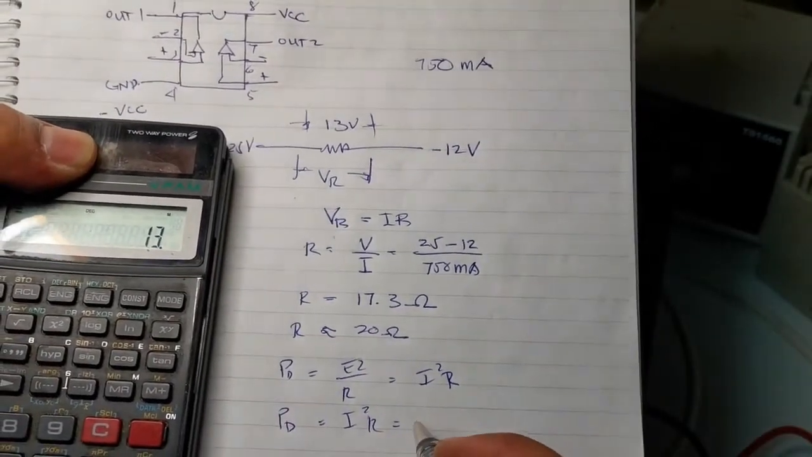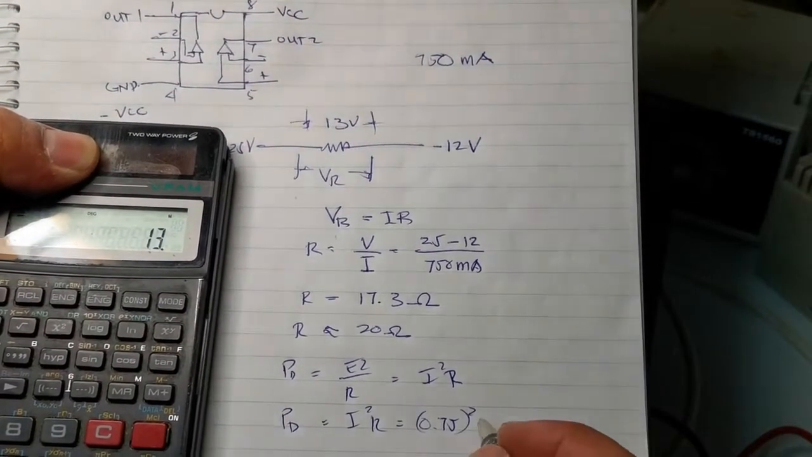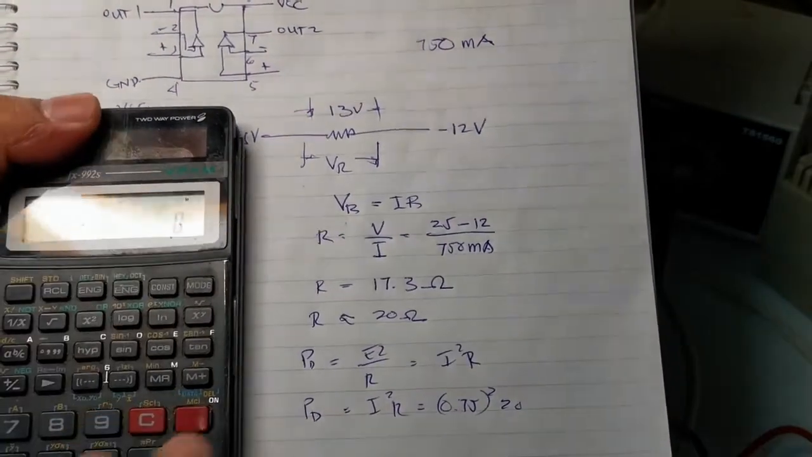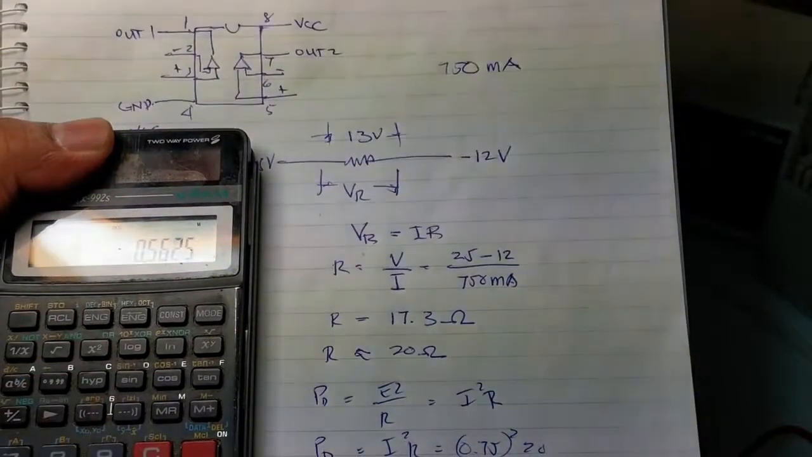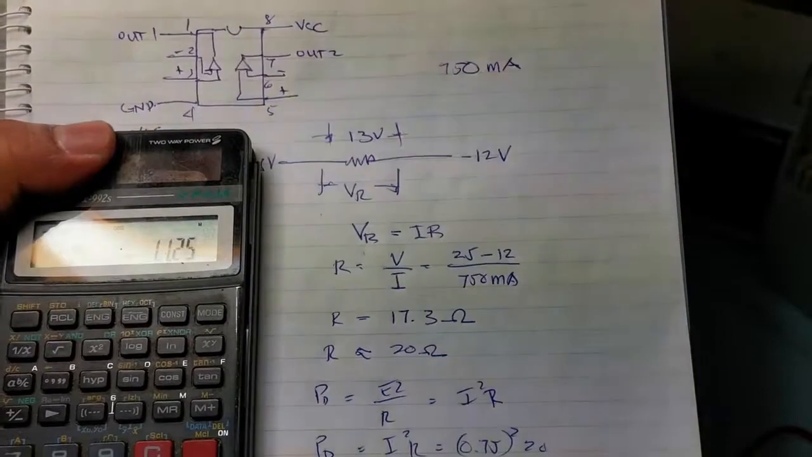I squared R is equal to 0.75 squared times 20 ohms. So what's that? 0.75 squared times 20.